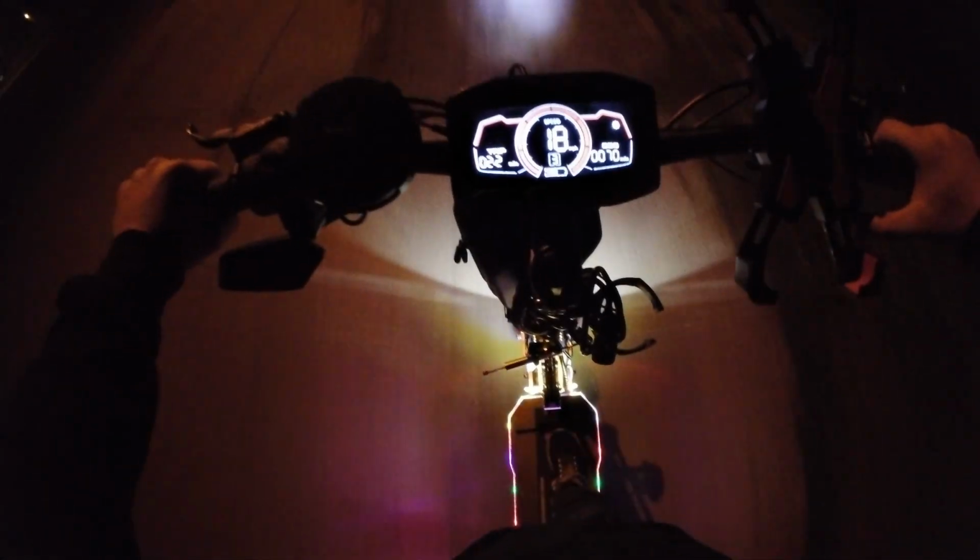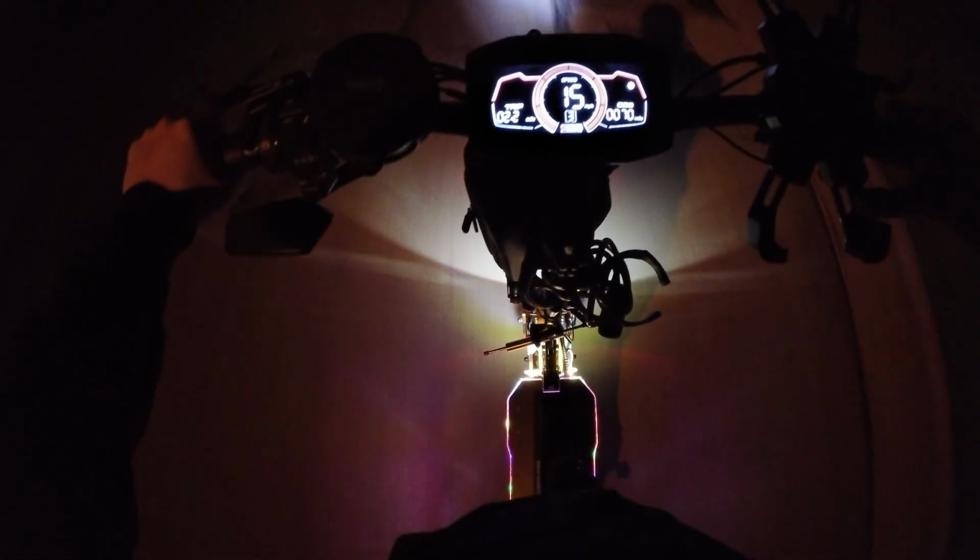All right, let's feel the torque. Oh God, that feels so good. It's awesome. That is awesome. This scooter is very torquey.